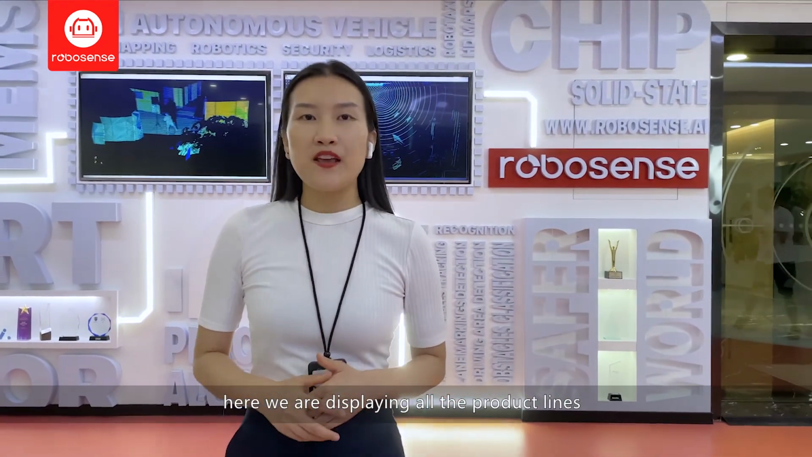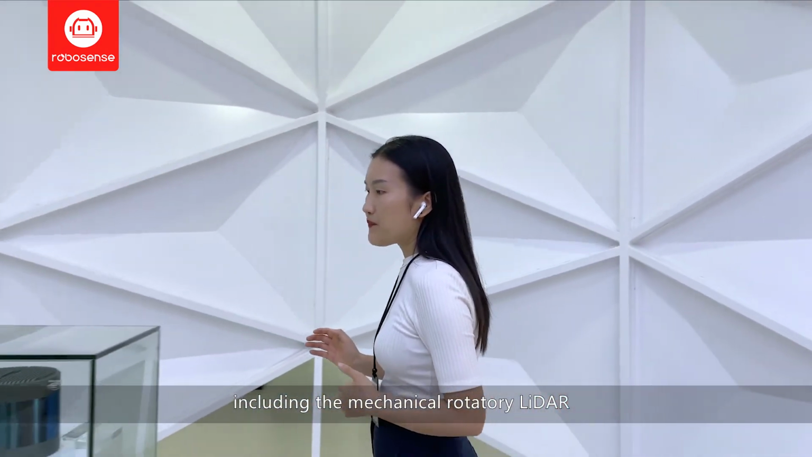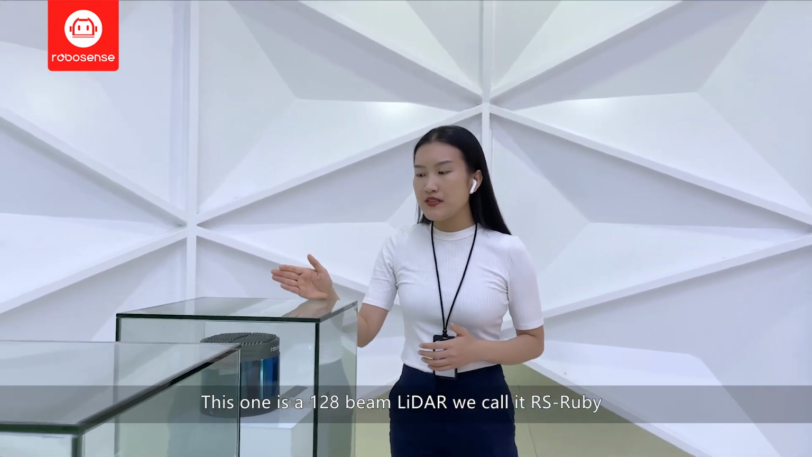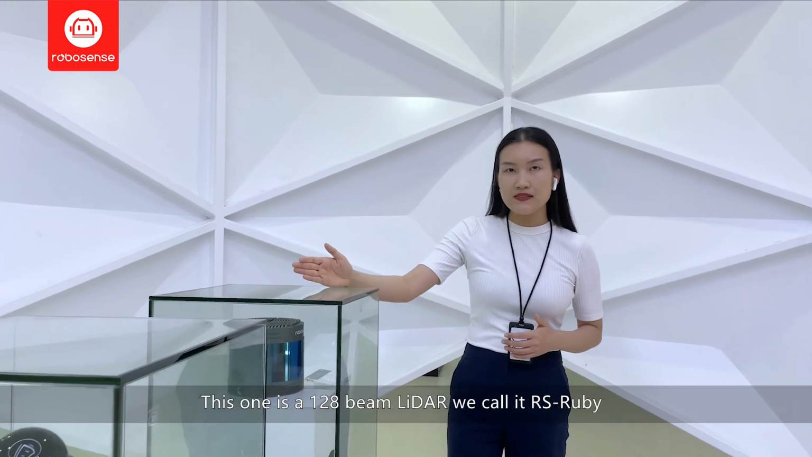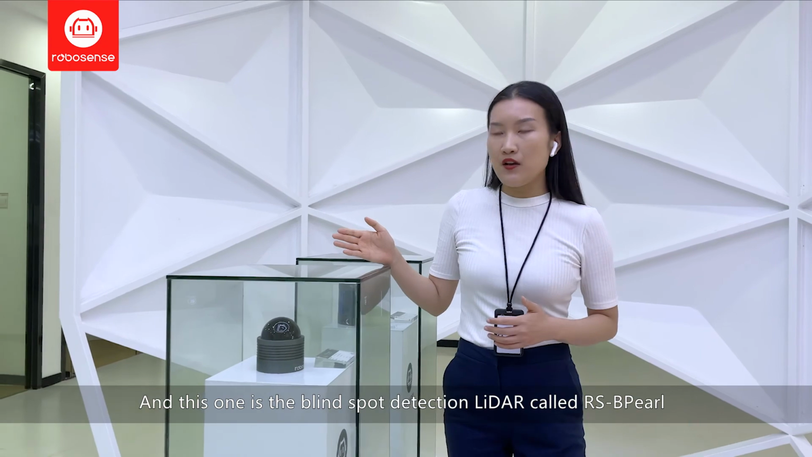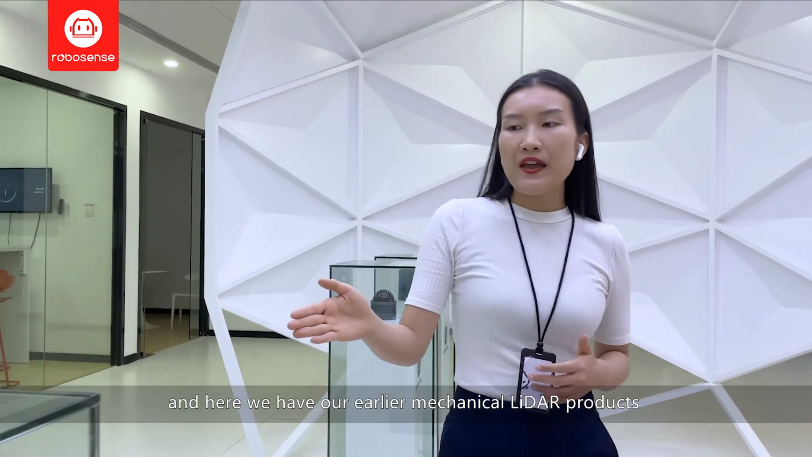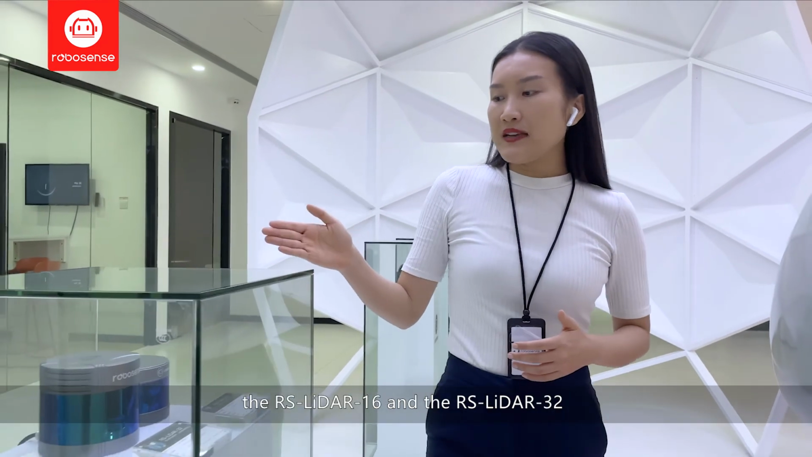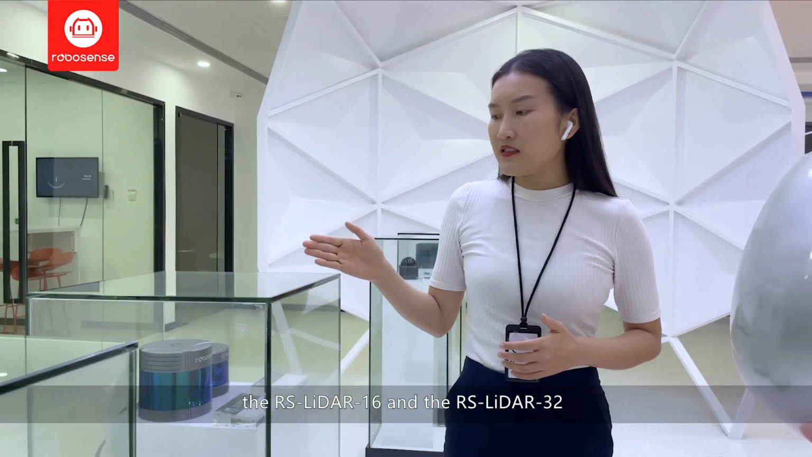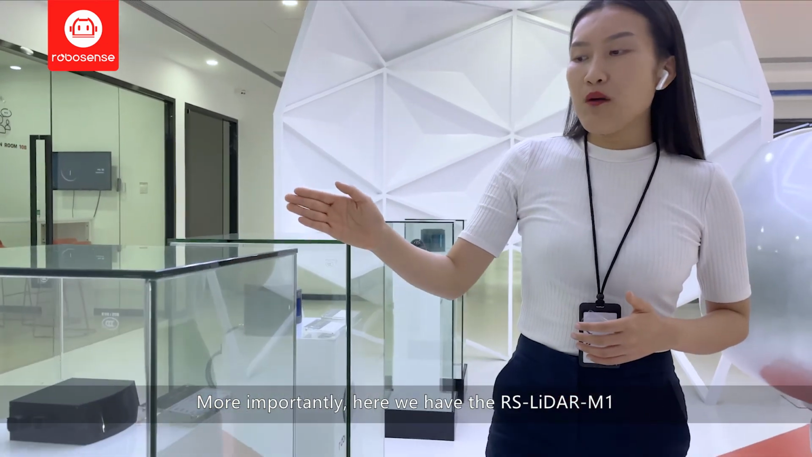Here we are displaying all the product lines that we are marketing at the moment, including the mechanical rotary LiDARs. This one is a 128 beam LiDAR. We call it RS-Ruby. And this one is a blind spot detection LiDAR called the RS-BPO. And here we have our early mechanical LiDAR products, the RS-LiDAR-16 and RS-LiDAR-32. So most importantly, here we have the RS-LiDAR-M1.